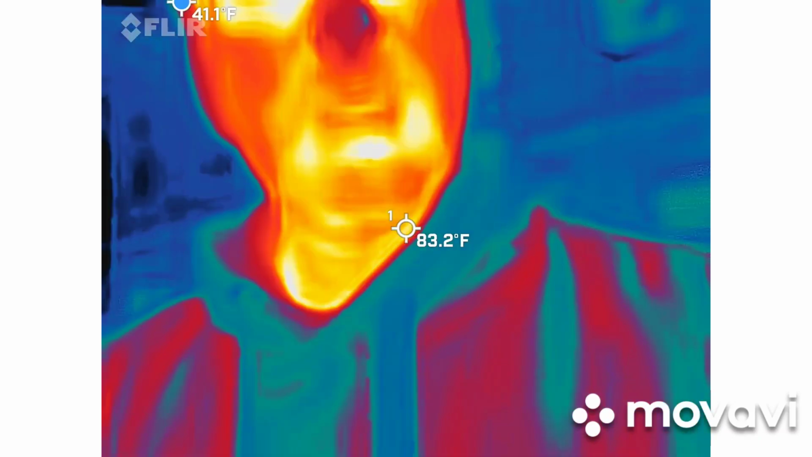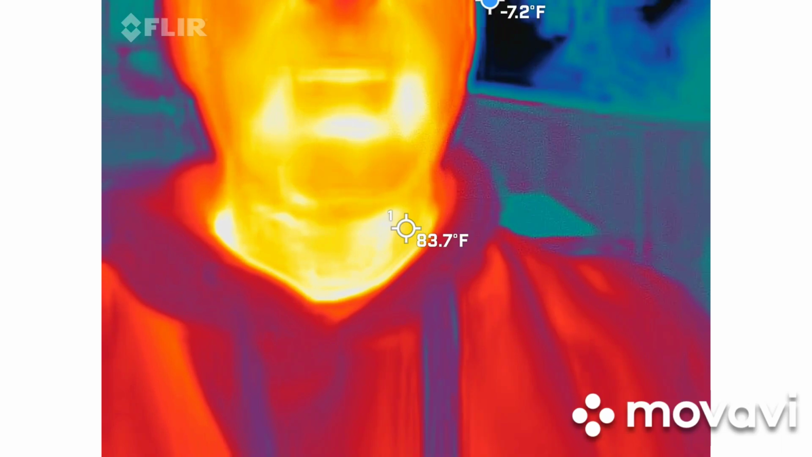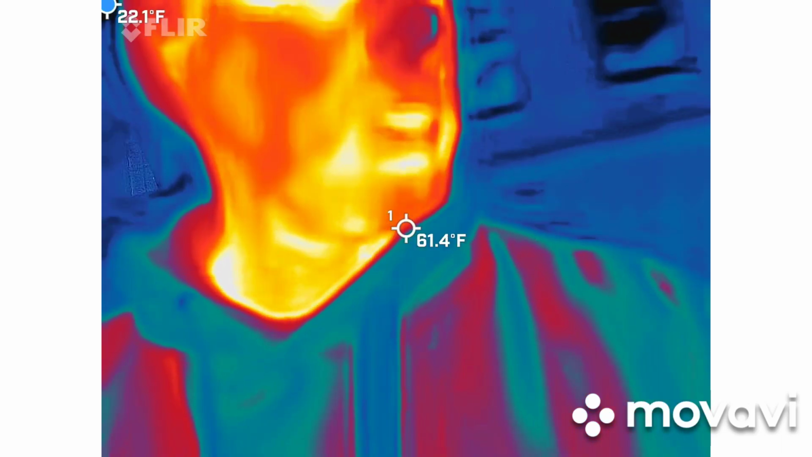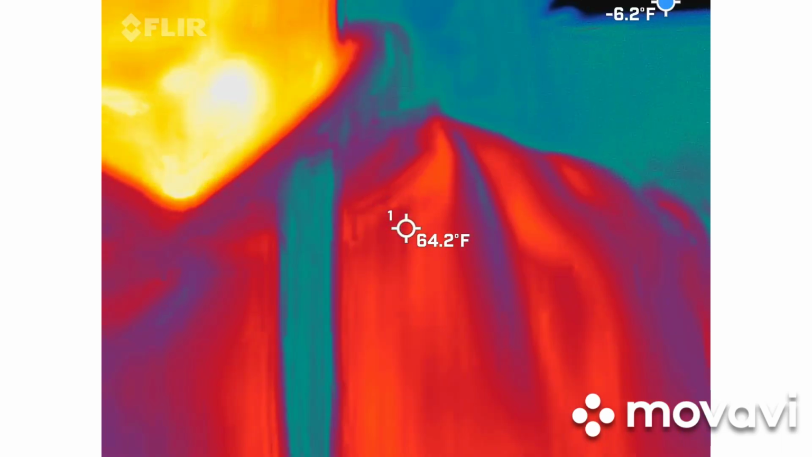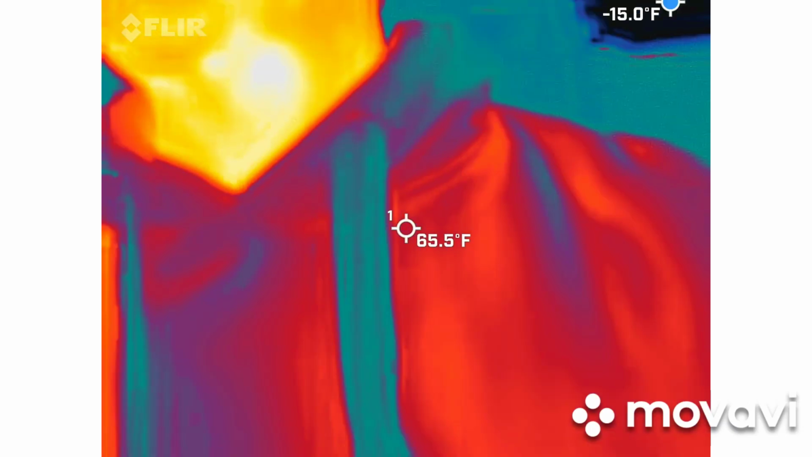So we're gonna be working with thermal imaging as well. Oh, there we go. You guys should be able to see me. I'm the red, orange, and yellow guy. If you were a bridal party, I'd be the hottest thing inside the picture. What we're looking for here are the blue and black spots. Those are the colder areas. Black is obviously the coldest. White is the hottest. Okay, so that's why I look red, orange, and white.